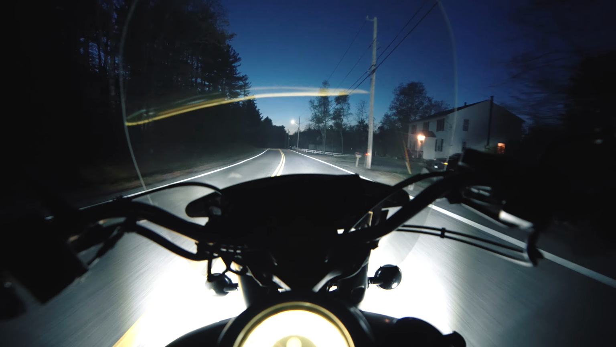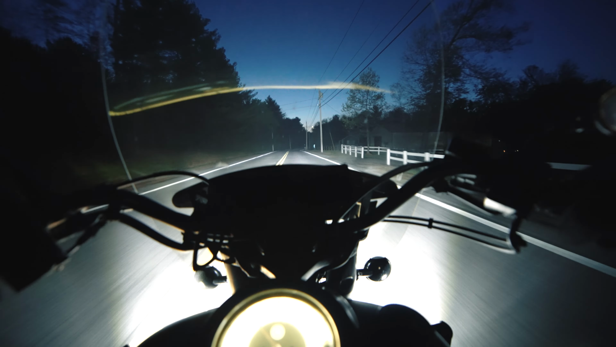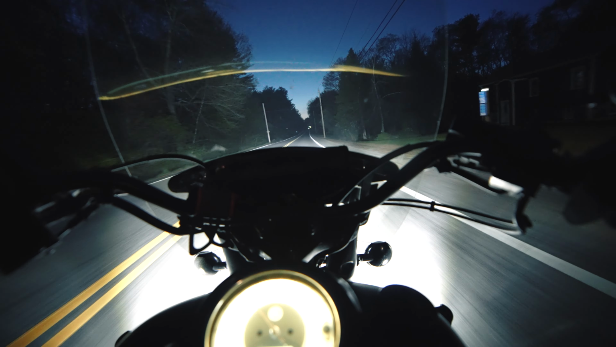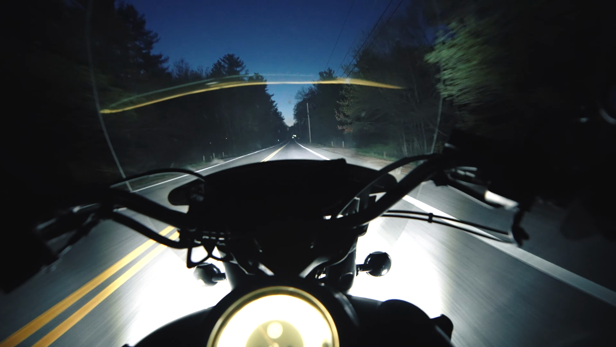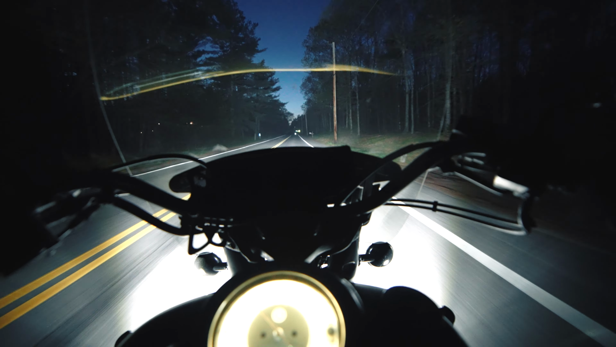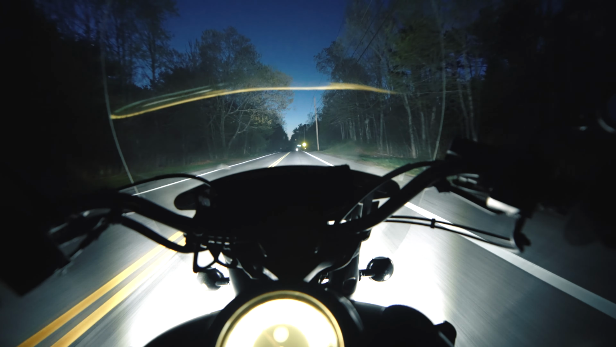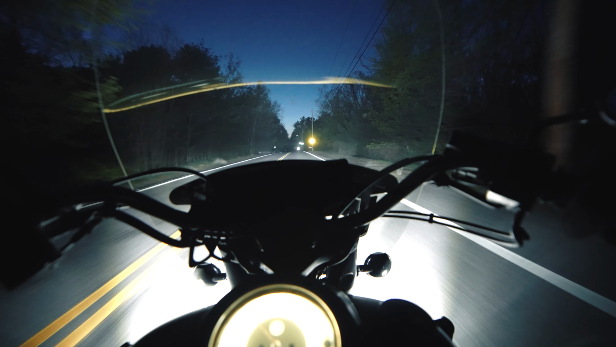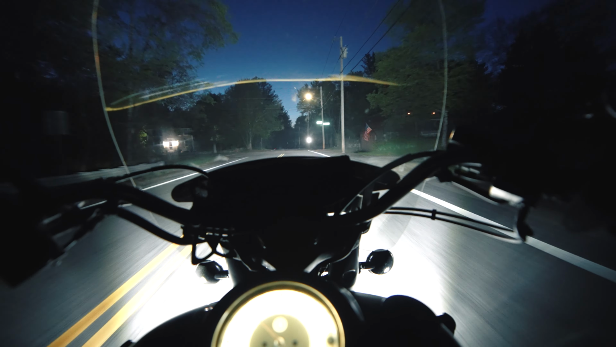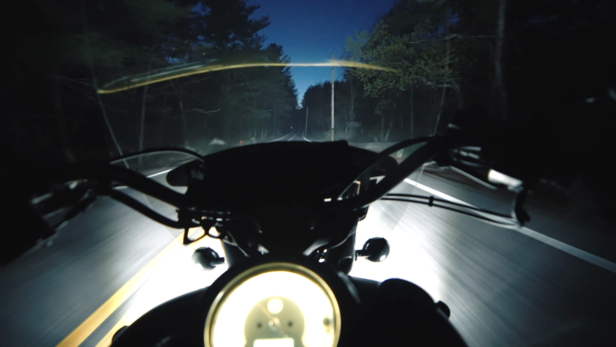Right now, if you guys can see on the horizon, there is a very slight blue hue that's left. And at the very bottom of the horizon, there's a tiny bit of that orange glow bouncing off the atmosphere from where the sun went down. So it's definitely nighttime. This area that I'm in is very dark. There's very few street lights. You can see right here, there's one coming up, and it's just at an intersection. So it gets dark here very quickly.